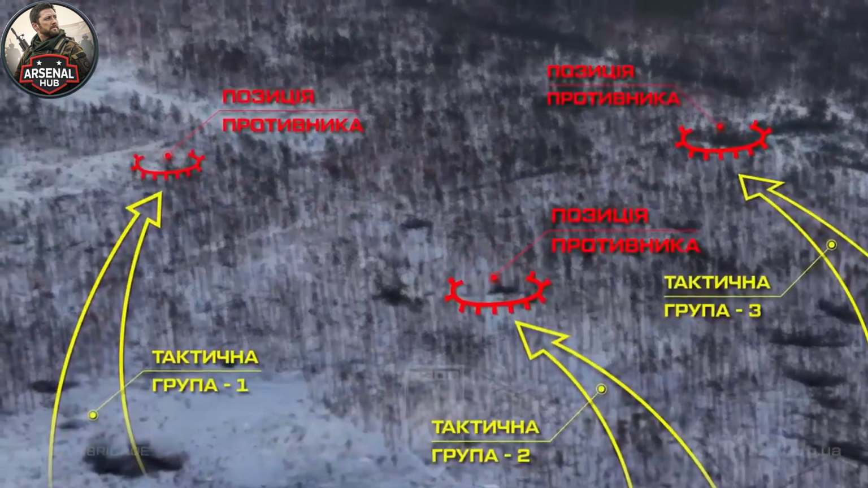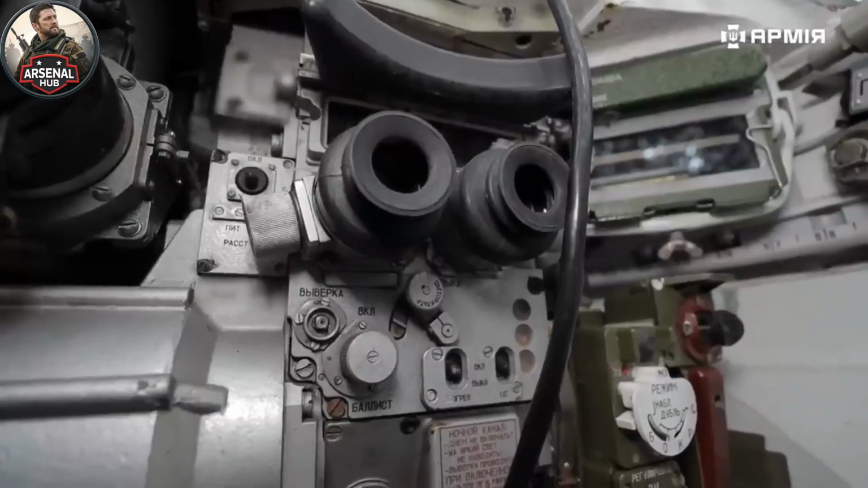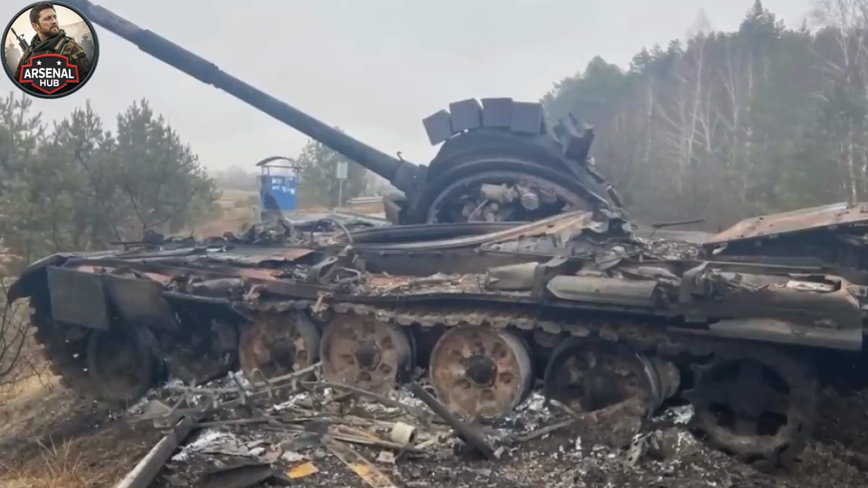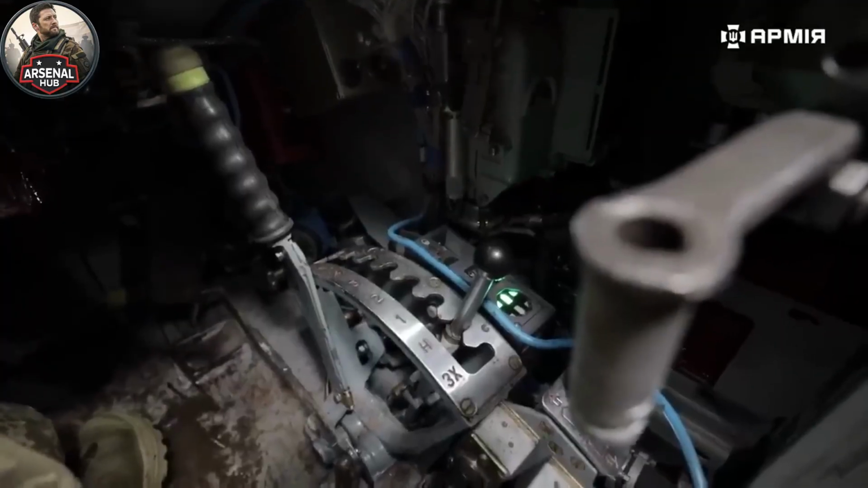9 vehicles, 0 survivors of the vehicle crew, and no mounted infantry reaching the positions they were traveling toward. The reinforcement column that a Russian frontline unit had been waiting for did not arrive. Now let us examine precisely what this engagement cost Russia.